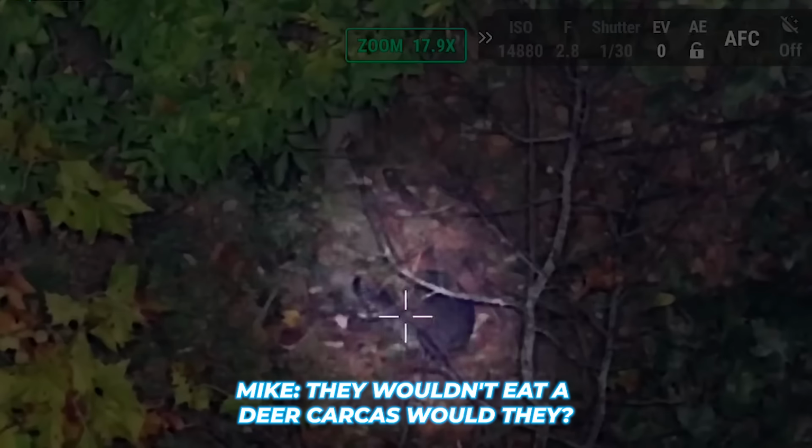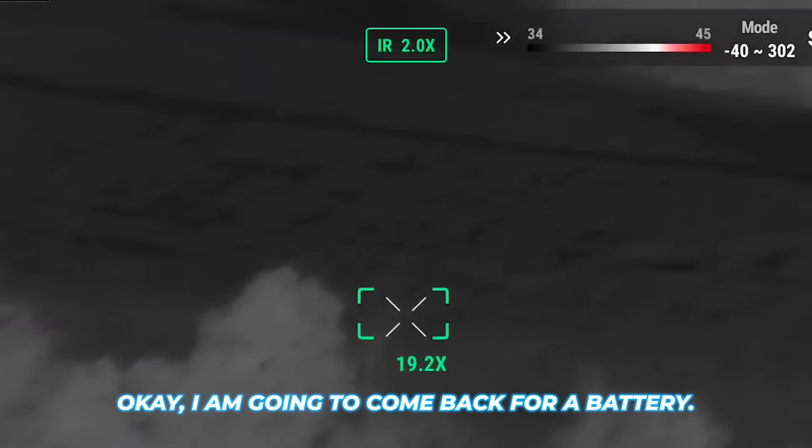See that an ant and deer carcass has to do it. Huh. Alright, so it's coming from battery.